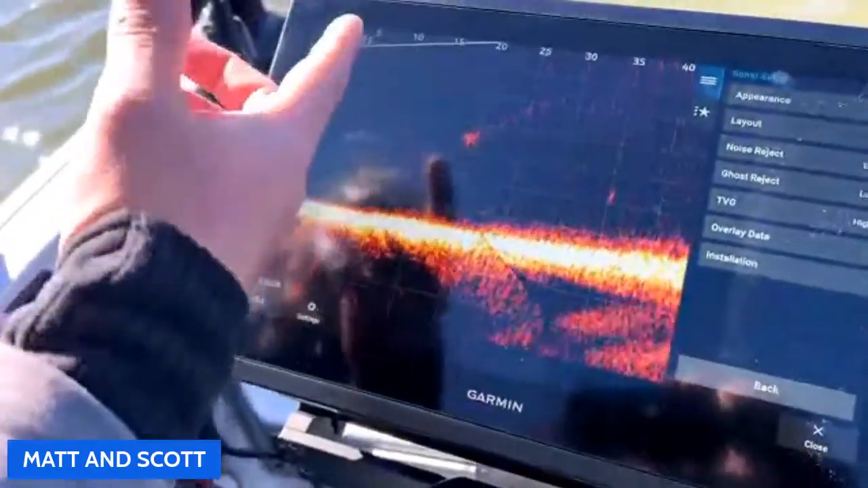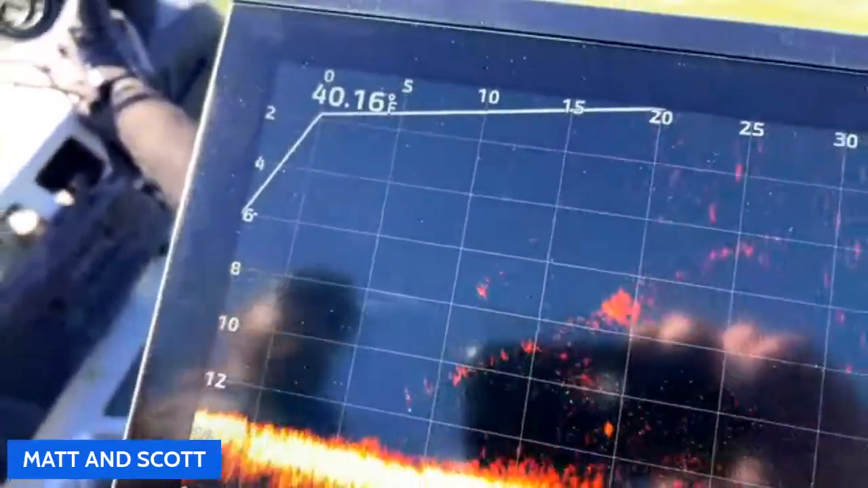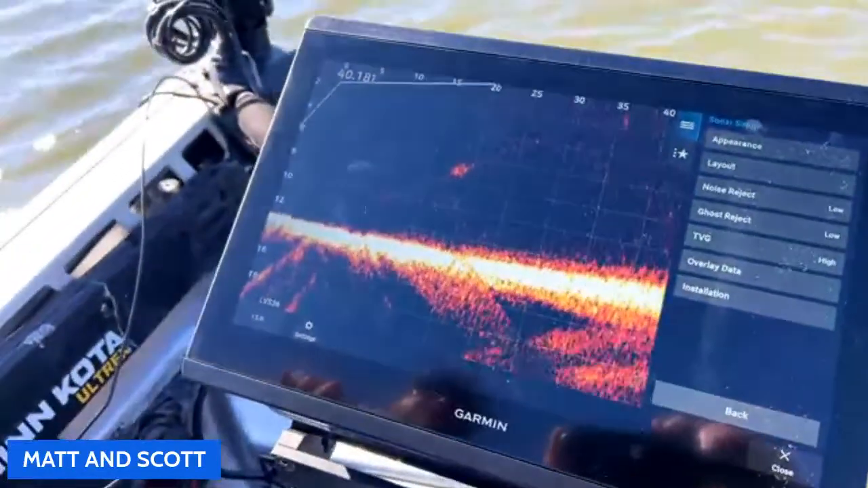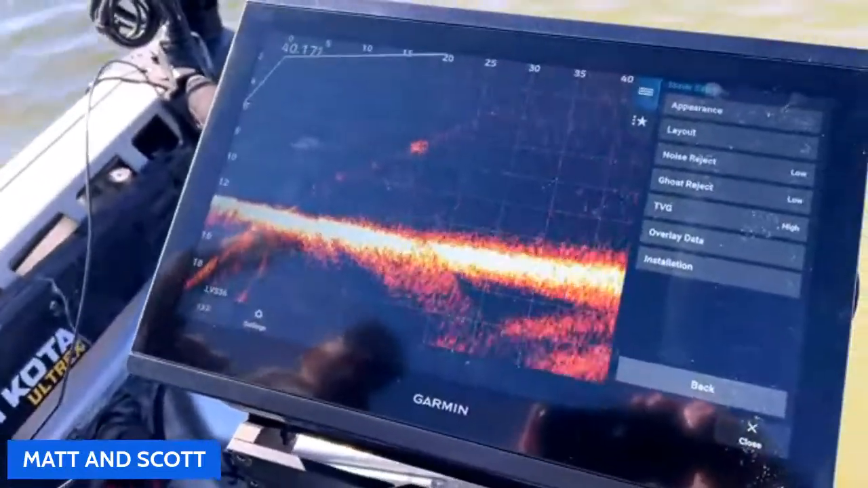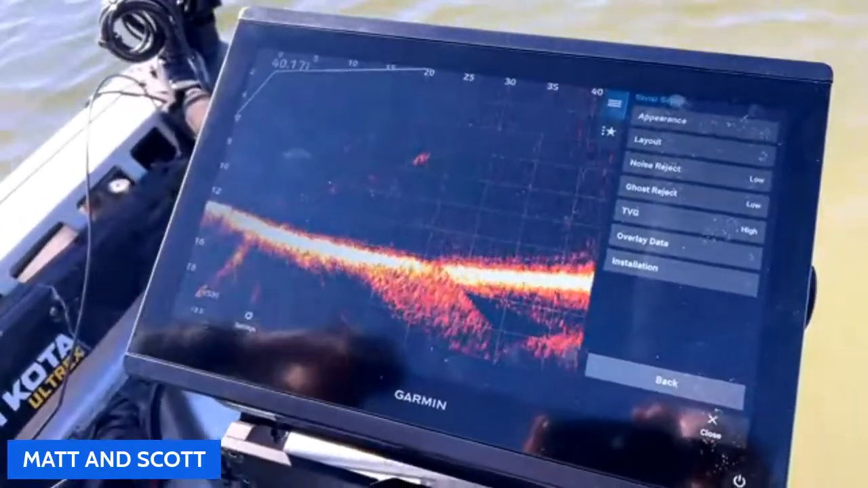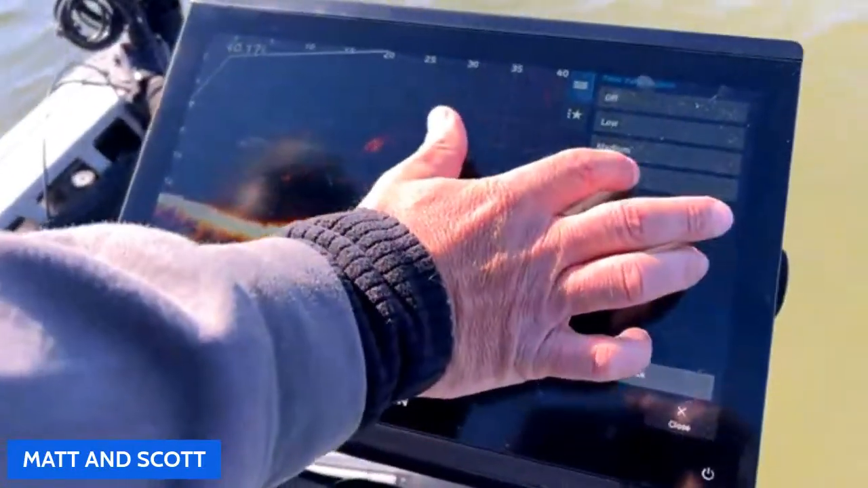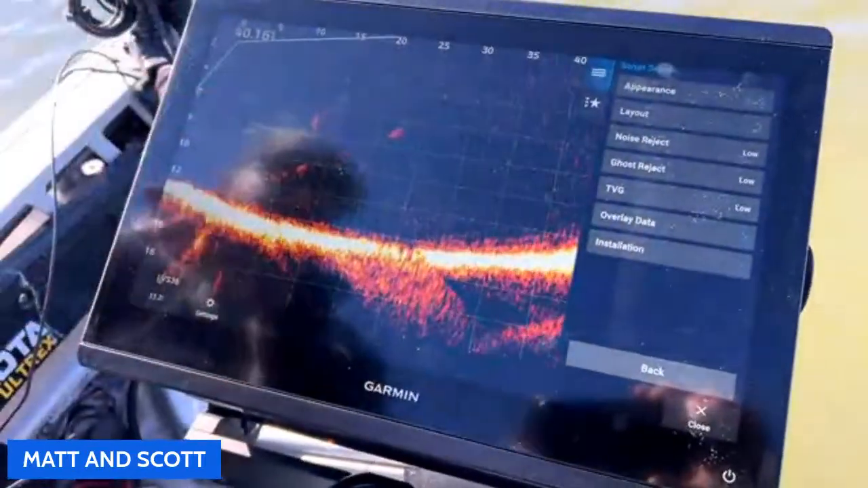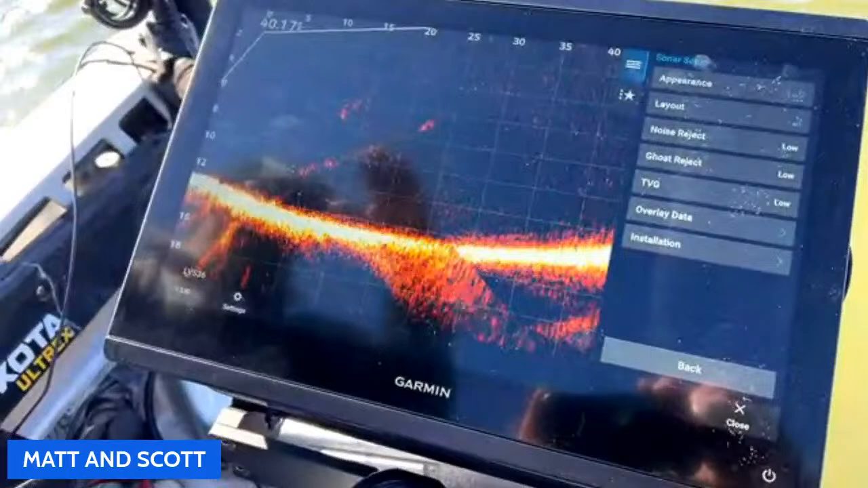Now I went high. I want to maximize it. I'm only going to run this on high if I'm in 60 foot, if I'm fishing 60 foot or deeper. Medium is maybe that 40 to 60, low 20 to 40. Less than 20, I'm not even going to turn it on, especially if you're out there on the Great Lakes and you're going up and down. Today, in this pocket, it's calm.